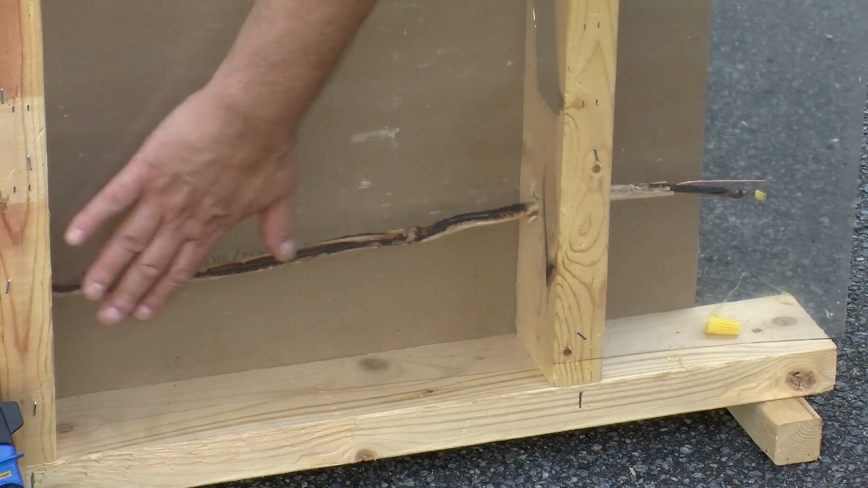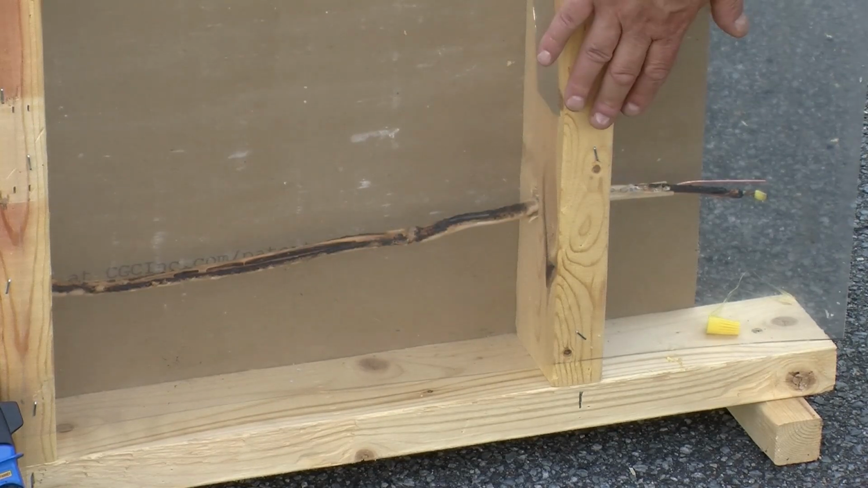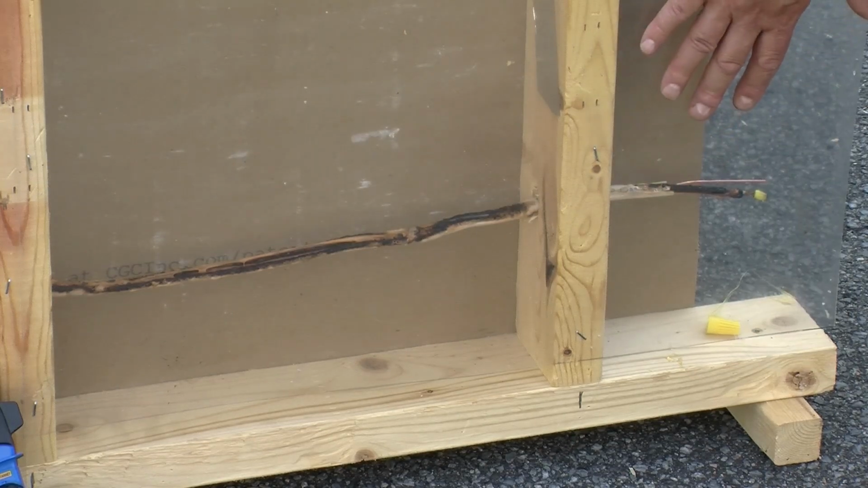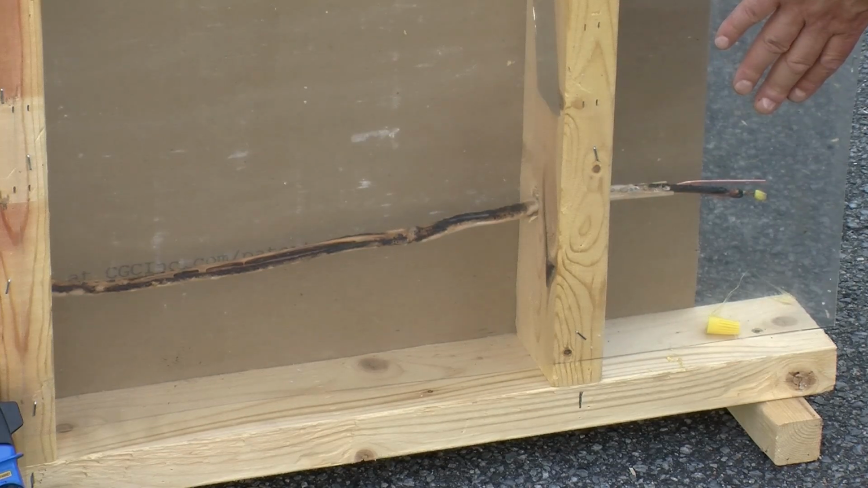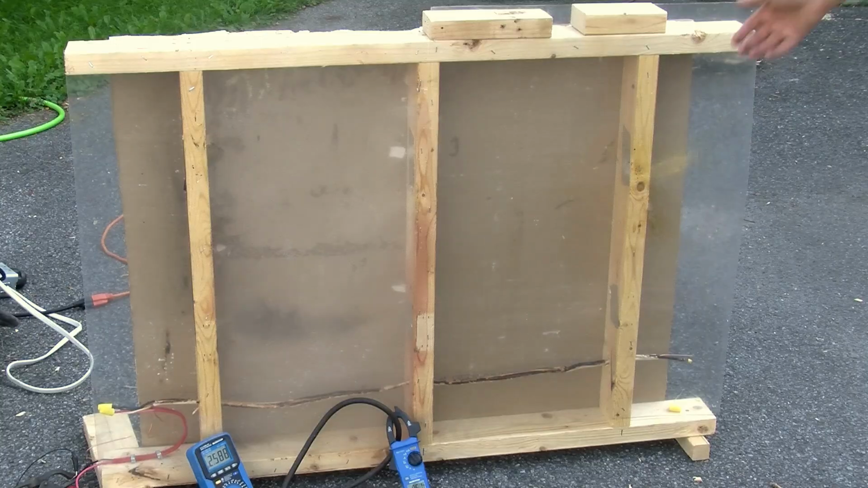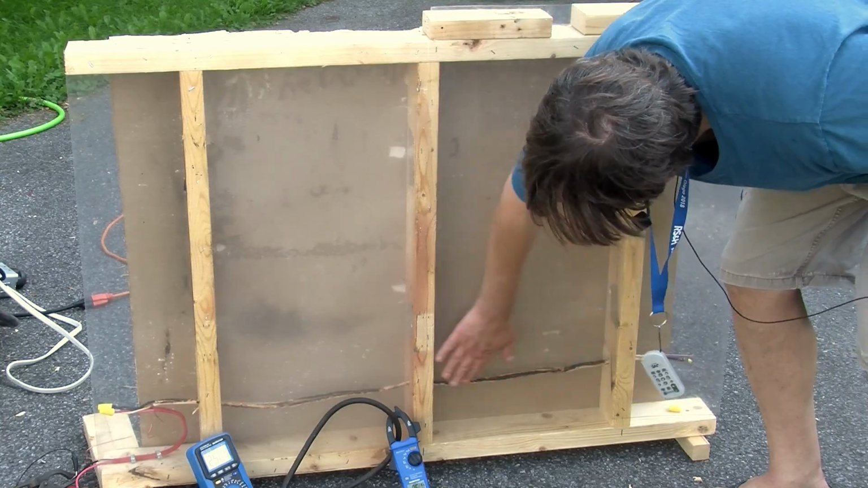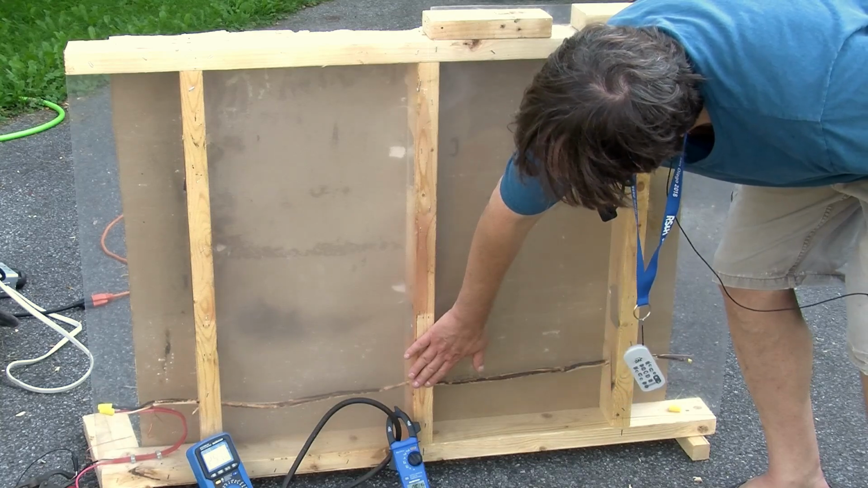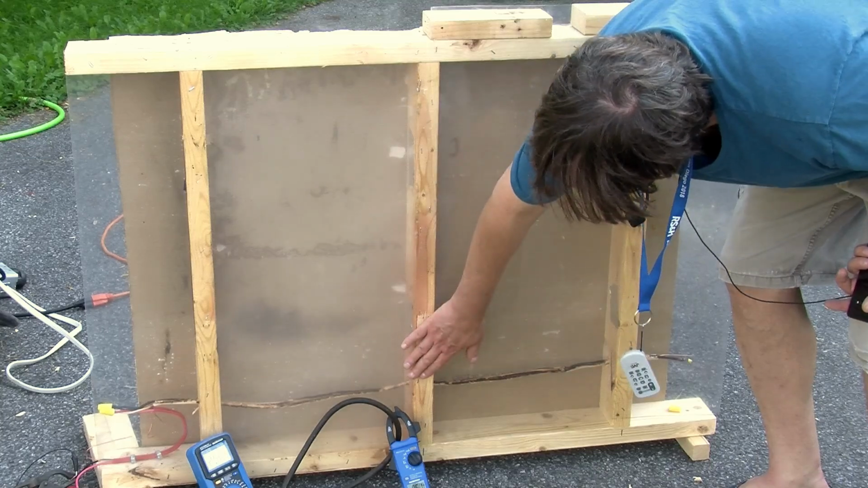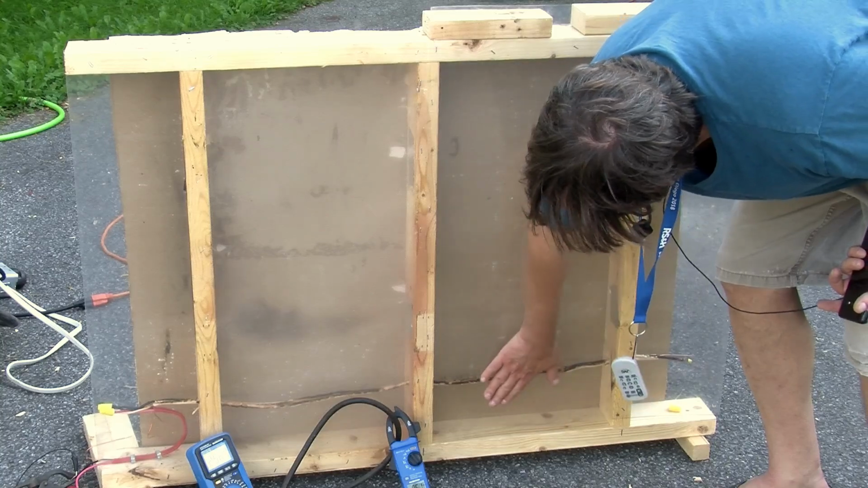Oh, and I can even feel the heat on the plastic here quite a bit, so it's no wonder the camera is picking it up. And, well, the end here is doing a little bit better, but I'm actually beginning to think maybe the short has reoccurred in the middle here. This side now has much more smoke in it. In fact, I'm beginning to wonder if our short has moved over here. No, yeah, it might have, because our voltage has dropped a little bit. So it's very likely that the short has occurred somewhere in the middle here.